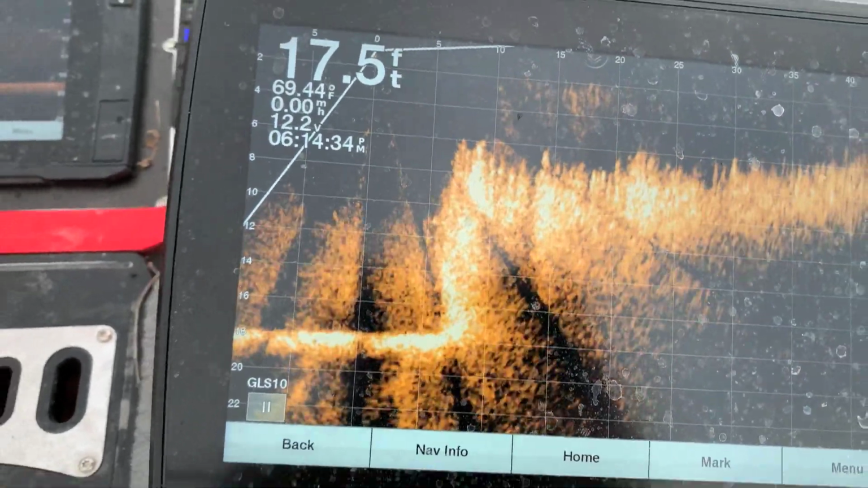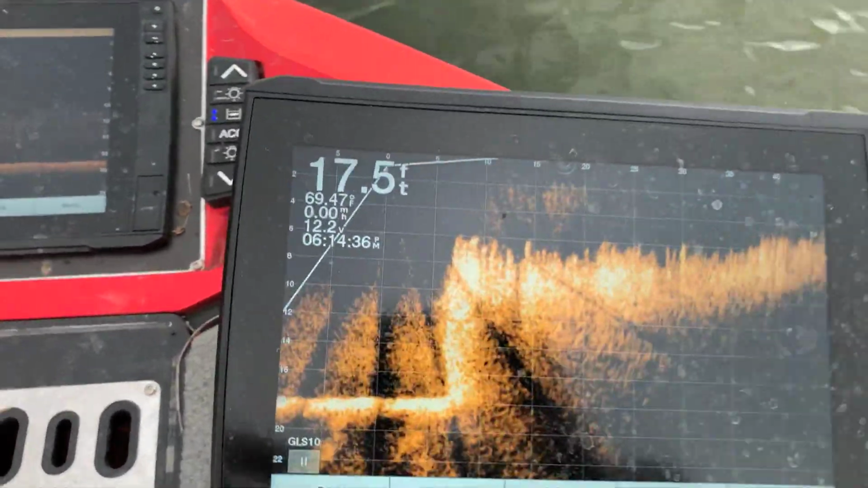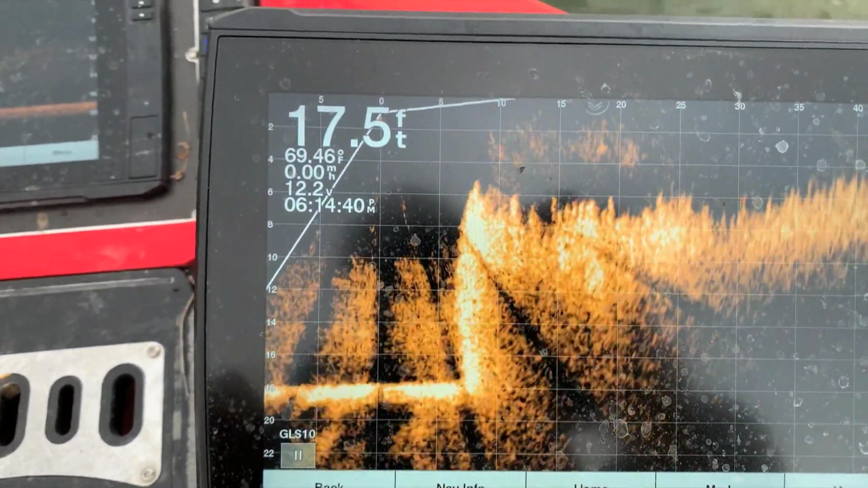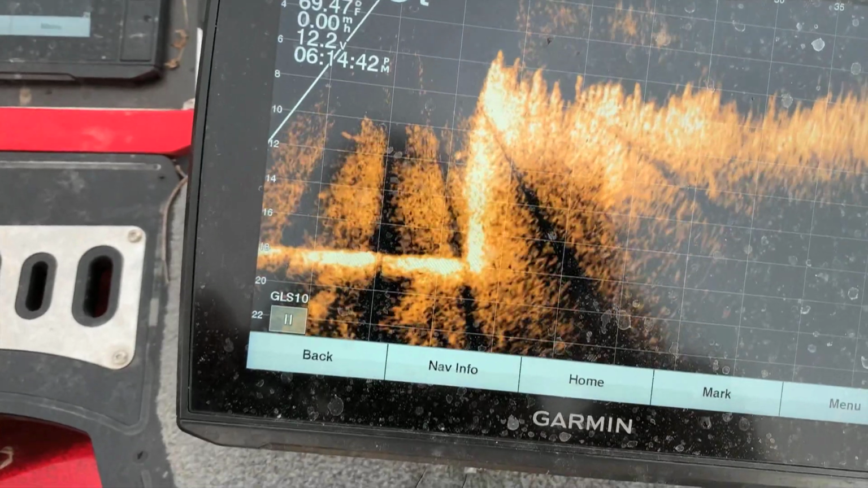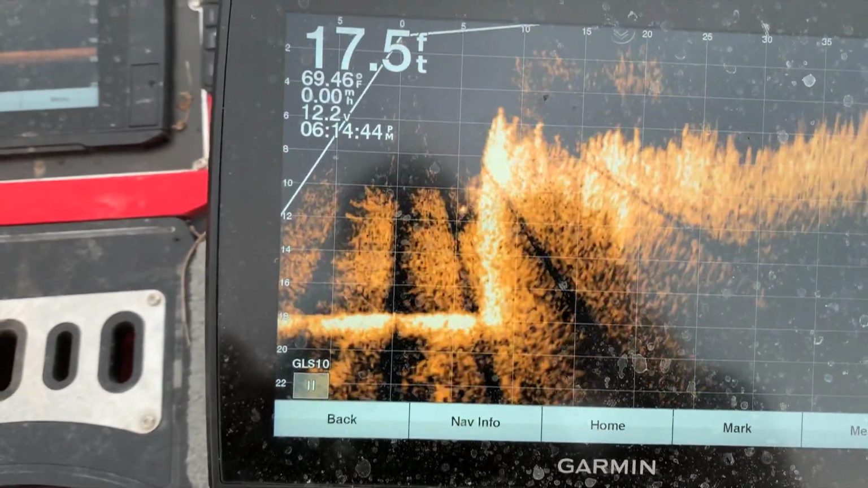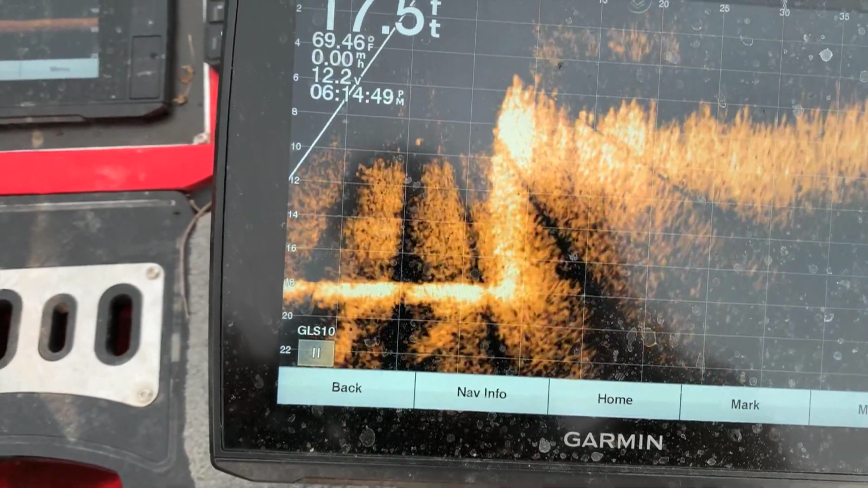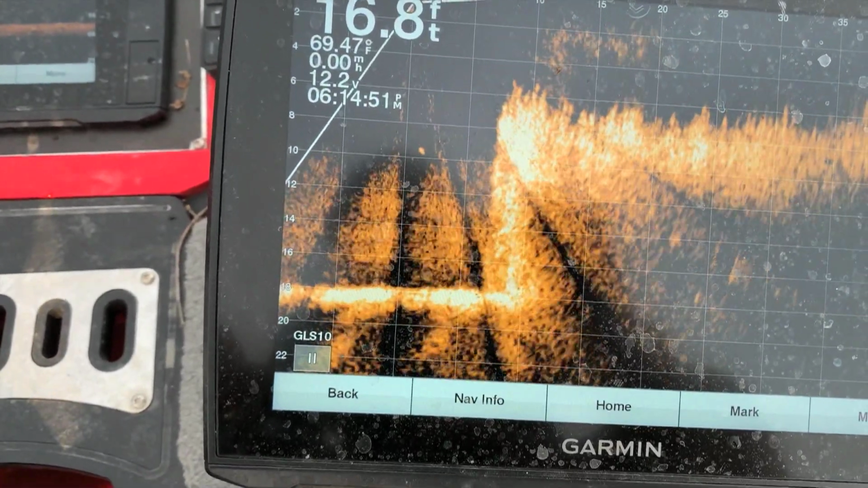But now if it spins around just right, a lot of times we'll catch 8 or 10 or 12 of them. So you see how that's a sheer wall of grass there. You see that crappie swim out of that grass? The crappie swim right out of that grass, and then he just sort of disappeared. Another crappie swimming up above the grass.